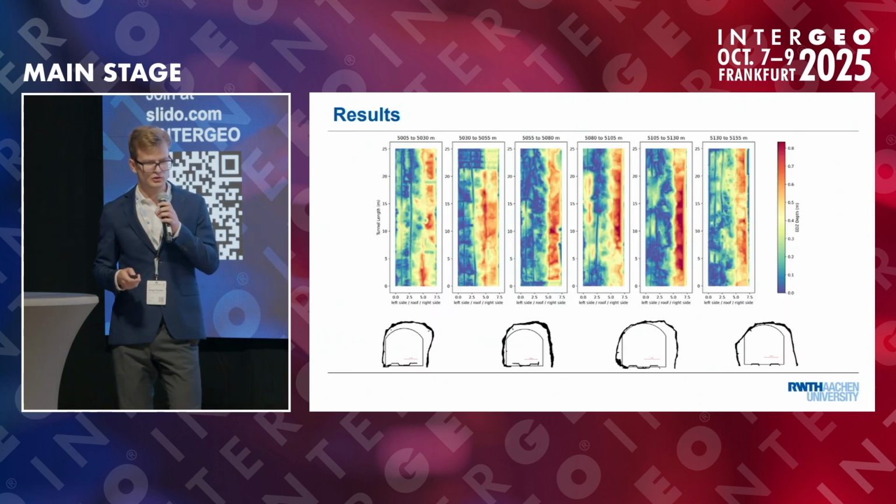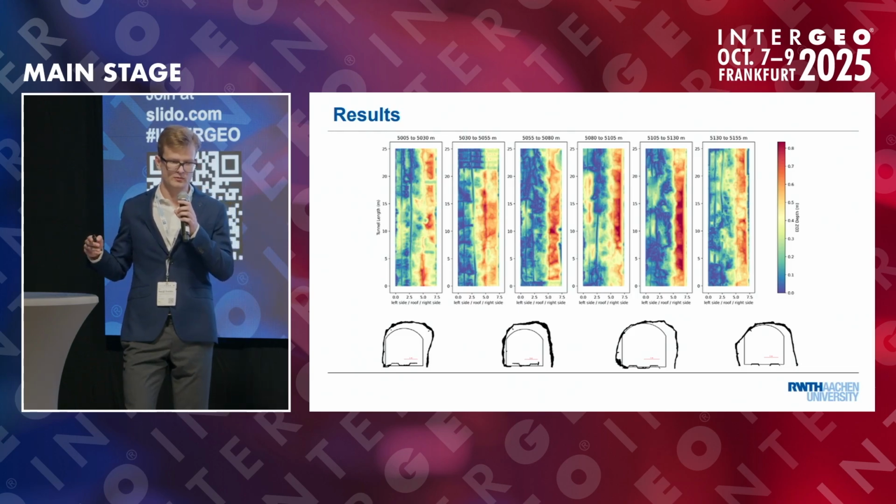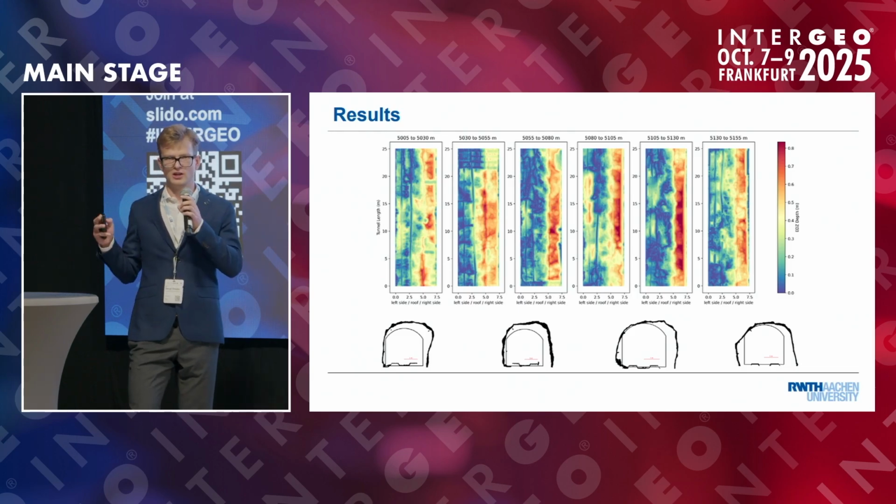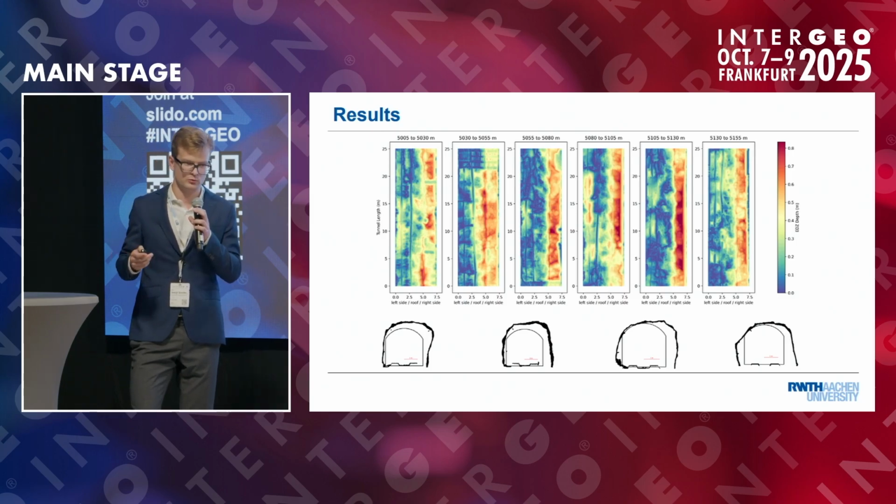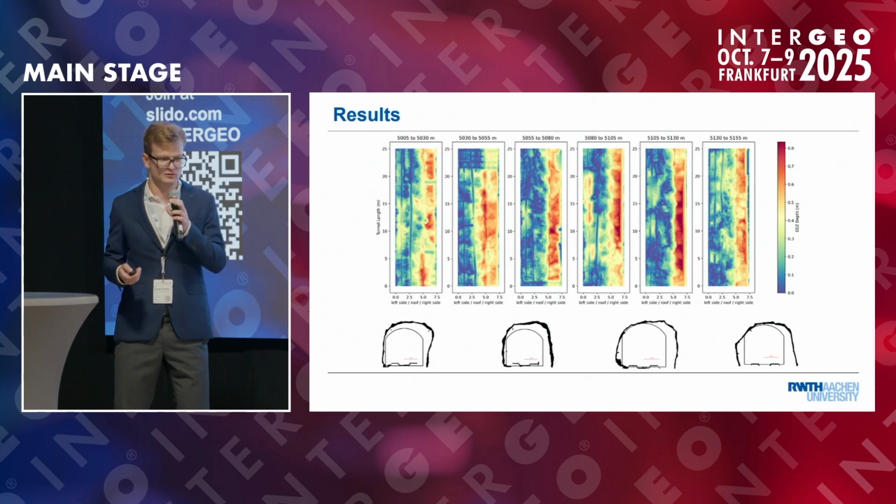And this is what the final result looks like. Below you can see some cross sections which are representing some kind of supporting plots for the better understanding of these 3D plots, which are not as easy to read if the person has not spent enough time with that.